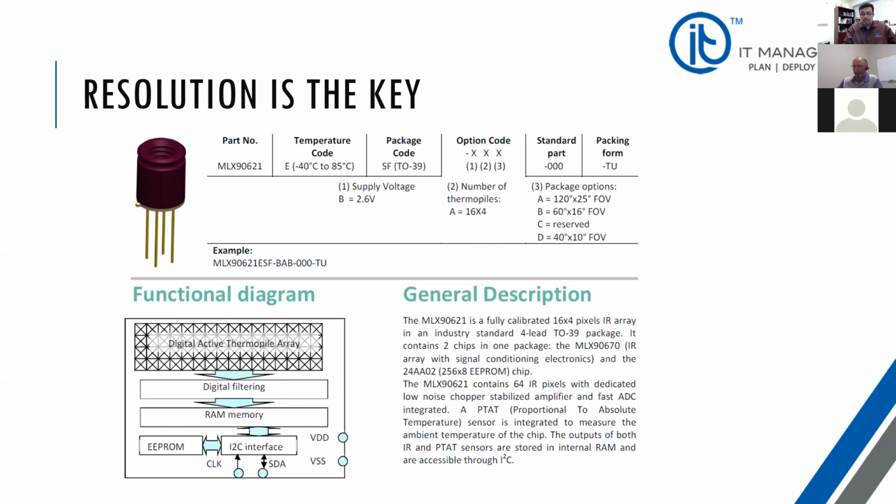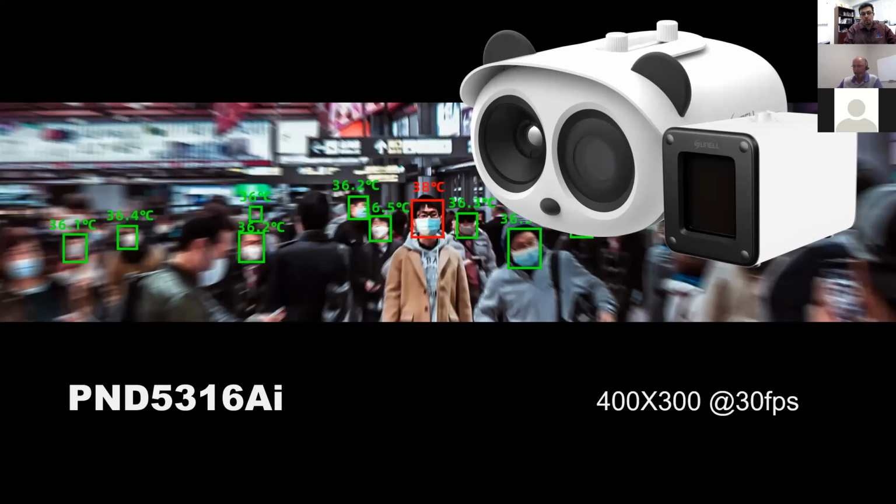Now, what I mentioned to you was the 3000 AI. What we have is a more high-end product. This is for an area where you have more than 5, 8, 10 people in a group. You have 16, you have 17, and they need to be scanned in a fraction of a second.